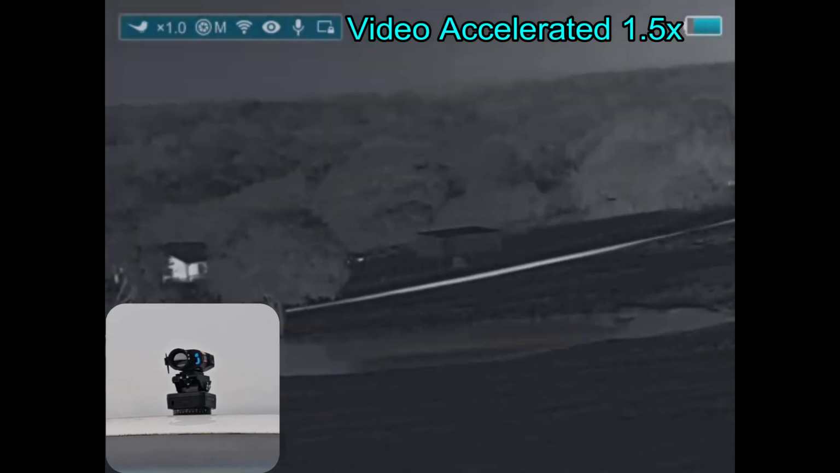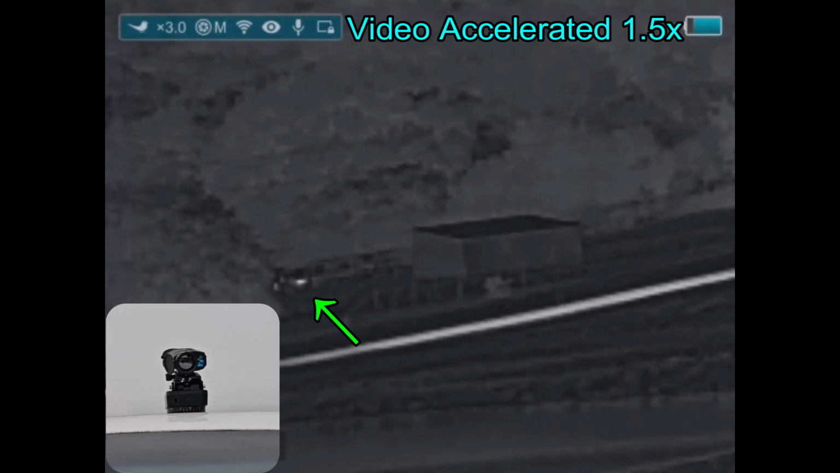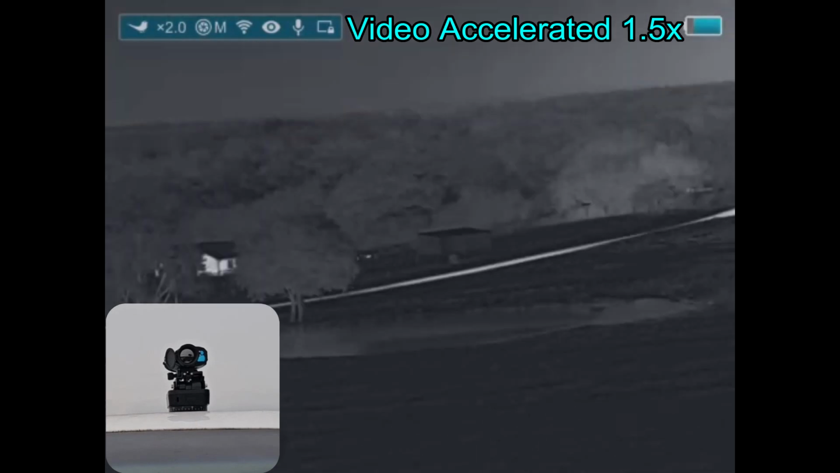Here I am panning around, looking at the various hot spots in the distance and zooming in on them, trying to see what they are. I think that's going to be the engine from a lawnmower where the guy was mowing next door.